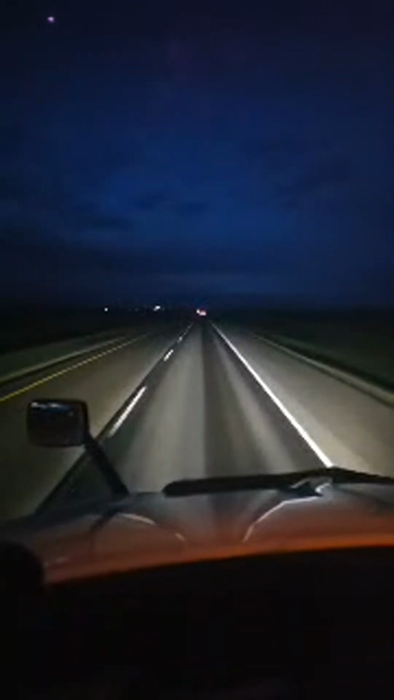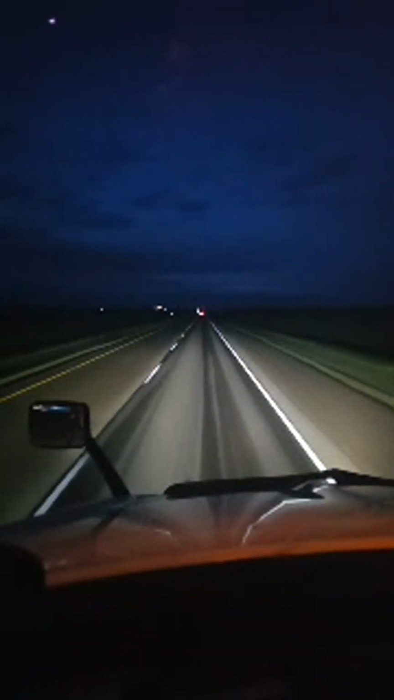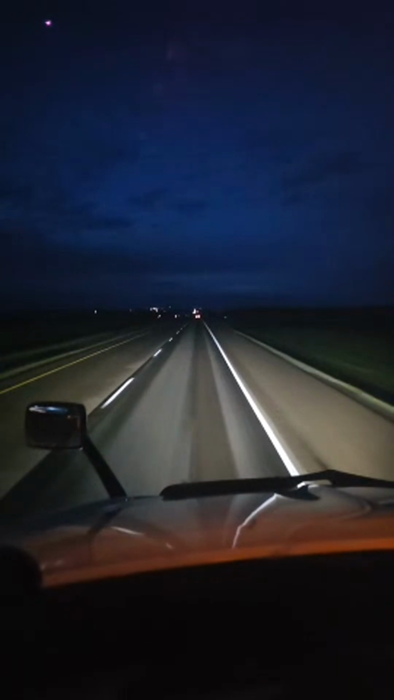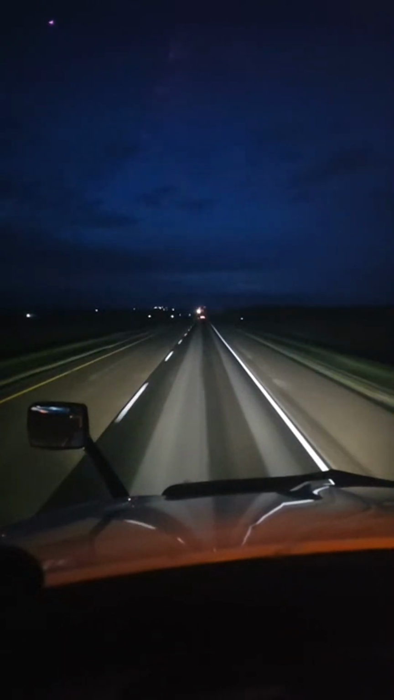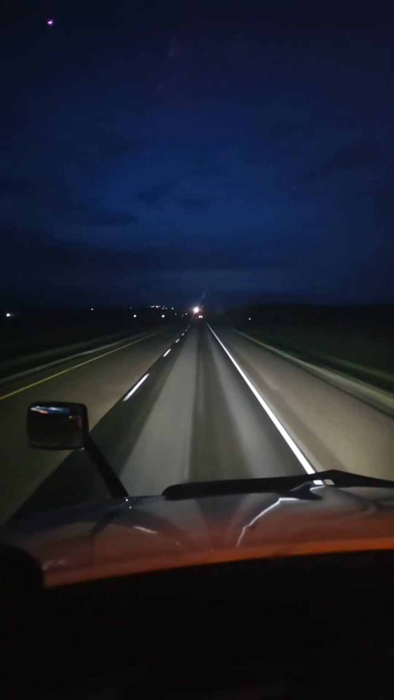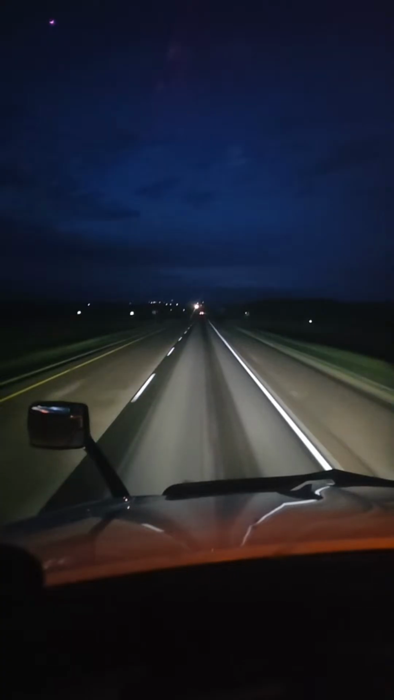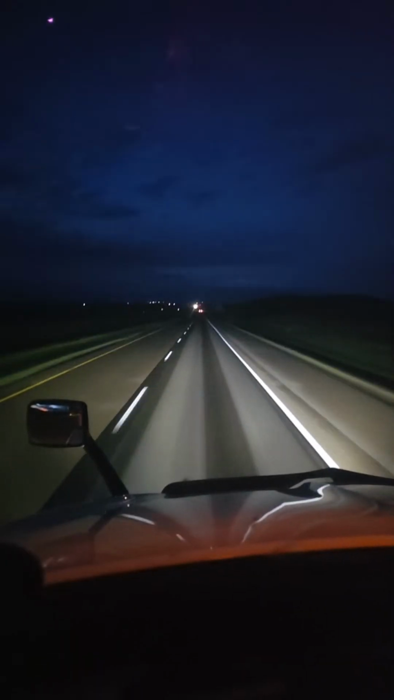Dark. Well, it's not 100%, but like 95%, 97%, something like that. Fucking idiot next to me with the high beams on. And it's not passing, it's just like. Left lane. Four-wheelers at their best.